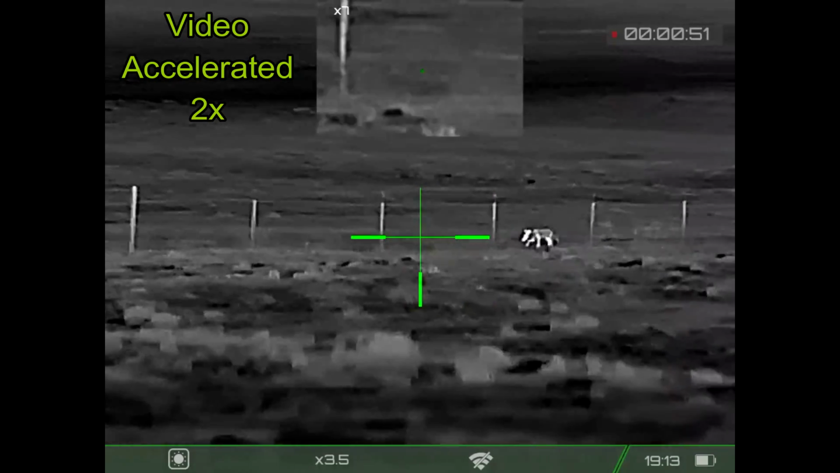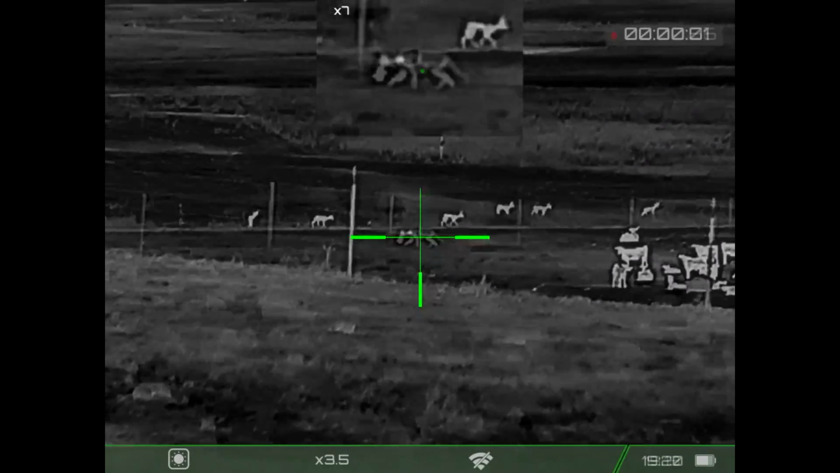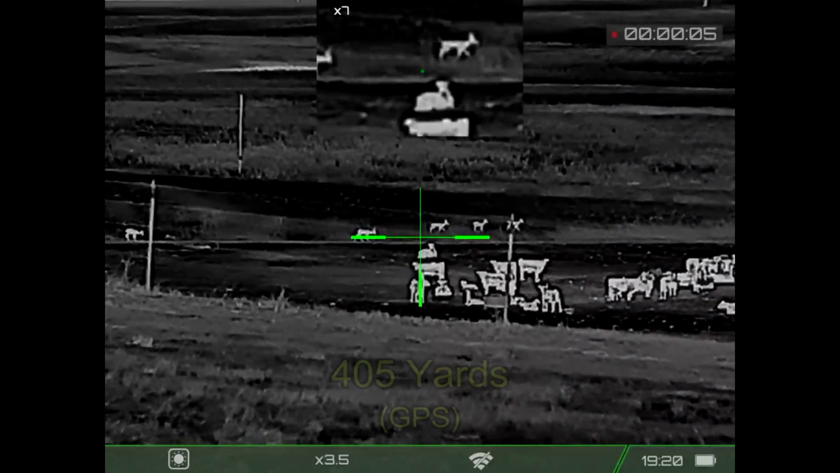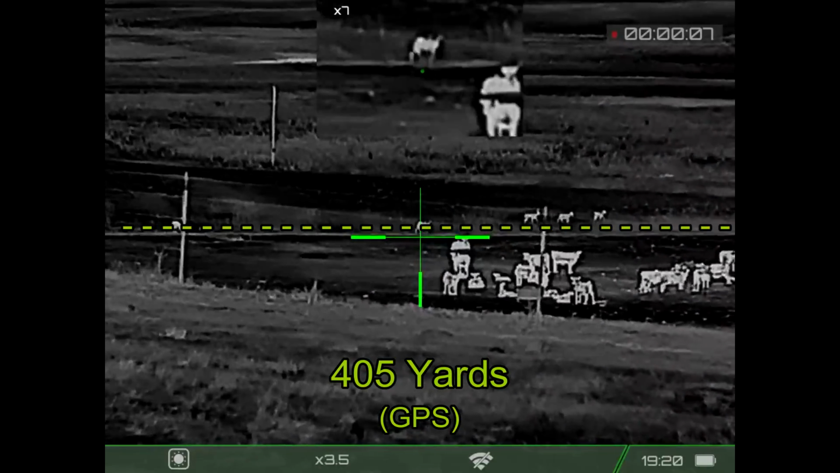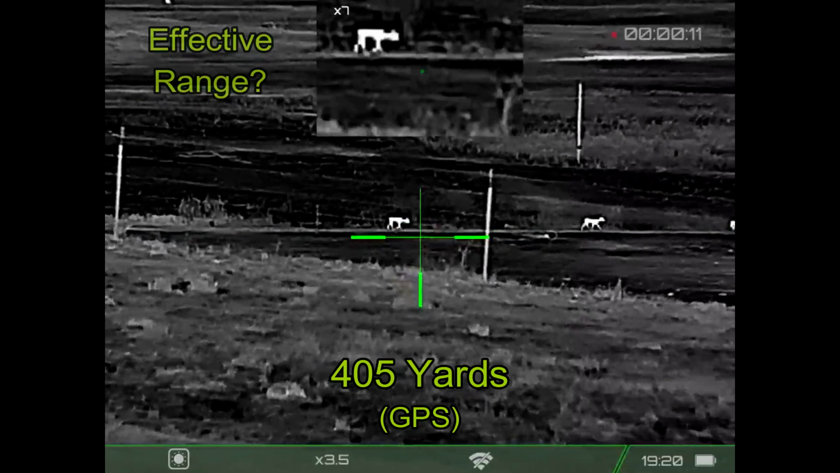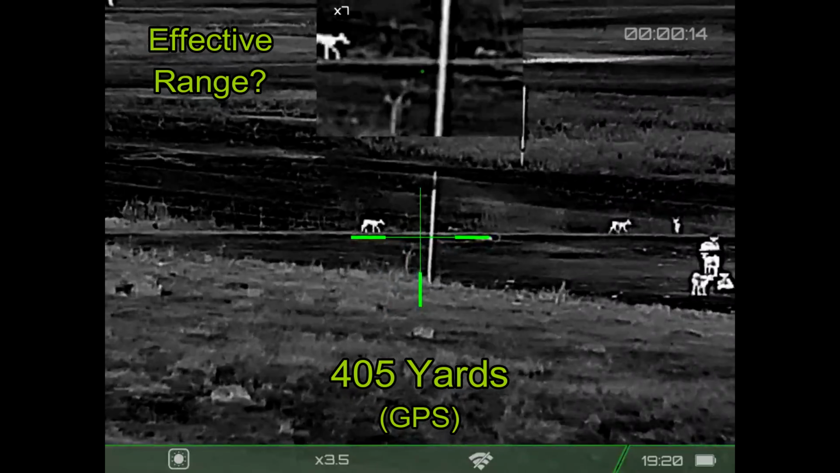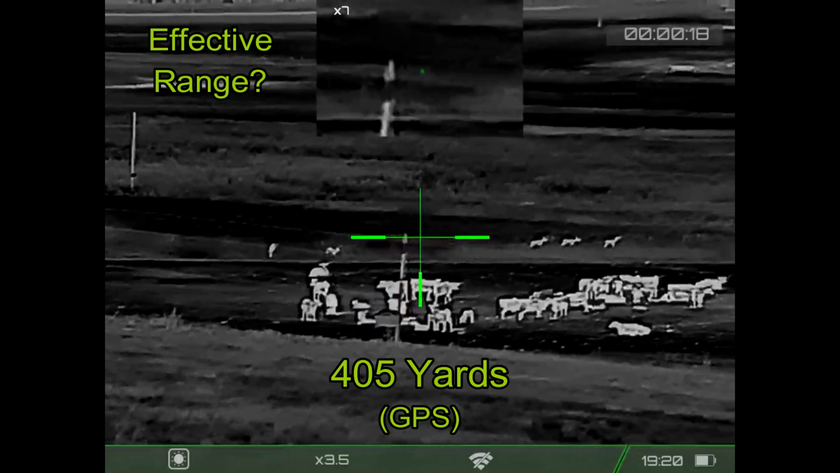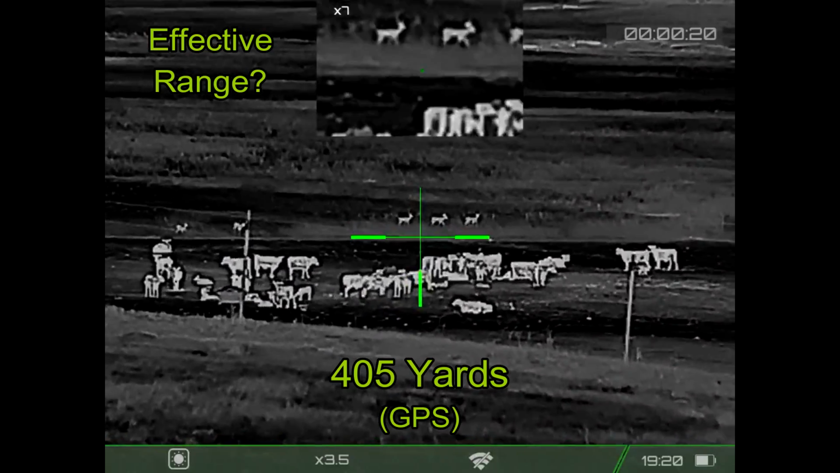And the coyote's gone behind a fence, and so I've lost the shot on this coyote. However, there in the distance, we have some deer out there at 405 yards. At least that's where the road itself is. There's the road. And so previously I've said that with this Storm you could get shots on coyotes and hogs out to about 200 yards with no problem.